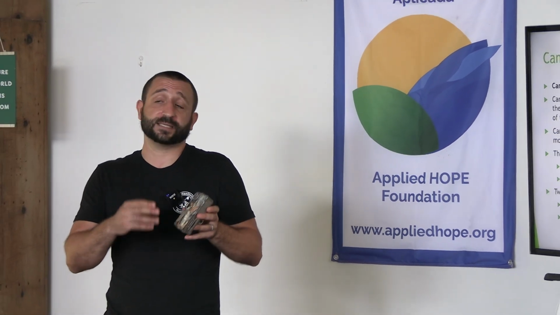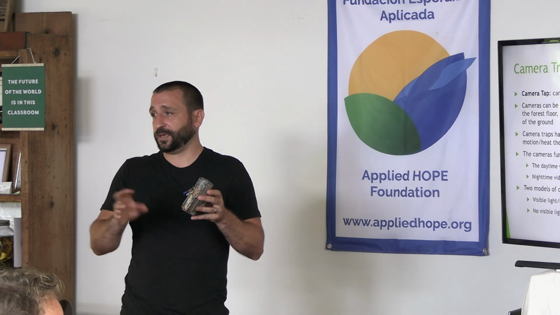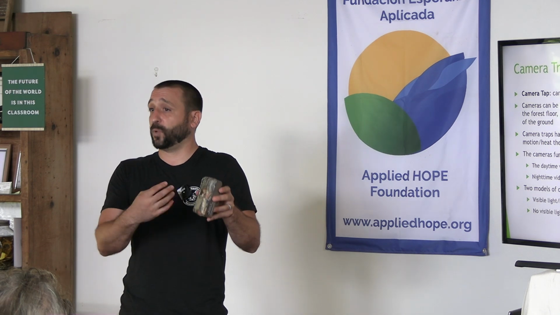A secret with these, and I don't know if it's with all cameras, but once it gets below 50%, I have to change the batteries because things start getting wonky and it doesn't take the night videos, and it breaks my heart every time that I know that a camera was sitting in the forest and it wasn't working properly. So I just change the batteries at around 50%. This camera has a little LCD screen that allows me to take a look at what it's looking at, and that helps me find the angles properly.